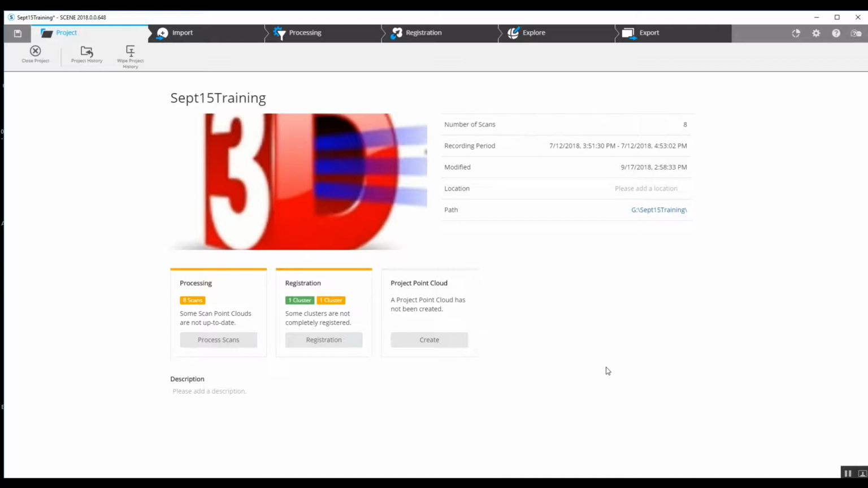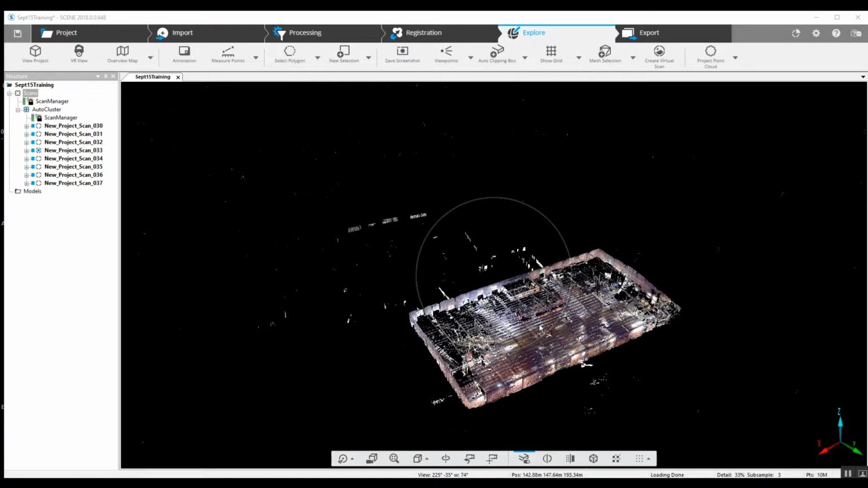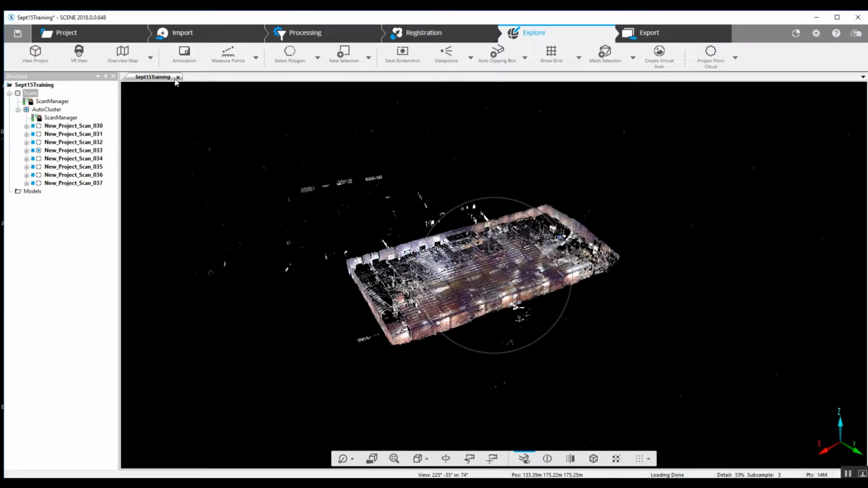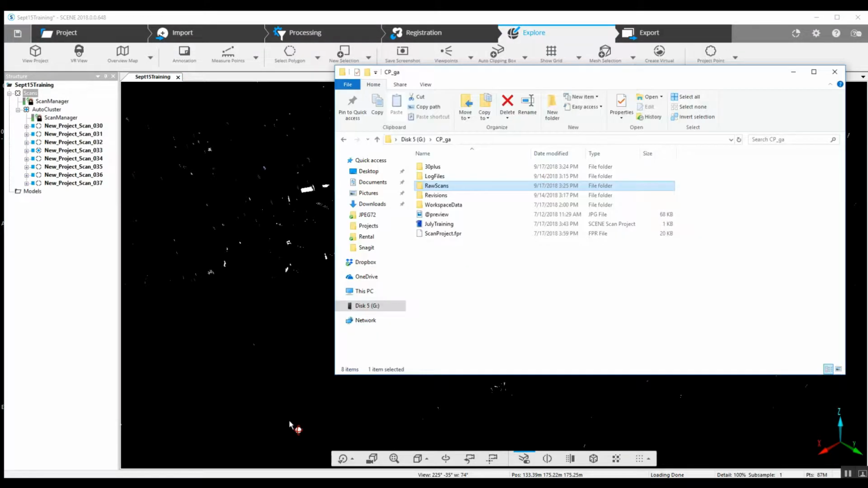So we can take this already existing project that was scanned earlier, and go into Explore. We've got a fully registered project, and here's our building. Now, instead of putting the SD card into the computer and allowing it to automatically download, which would create a second project that we would have to combine with the first, we're just going to jump into the project and open up our raw scans folder.